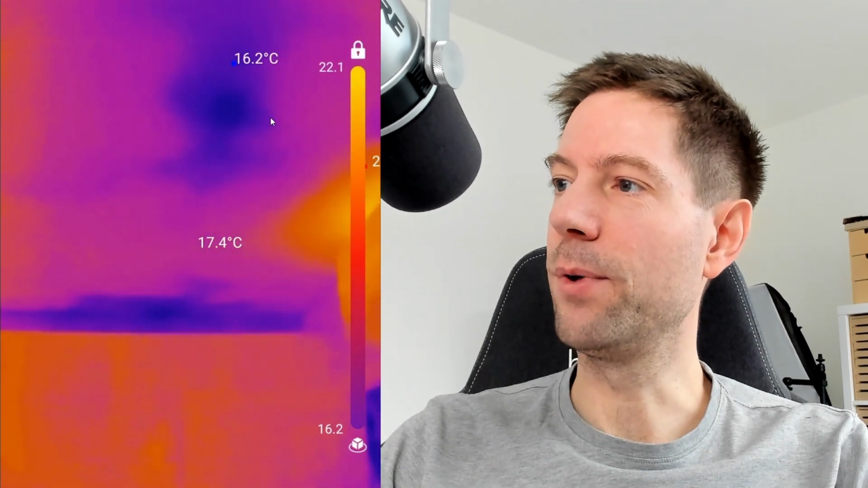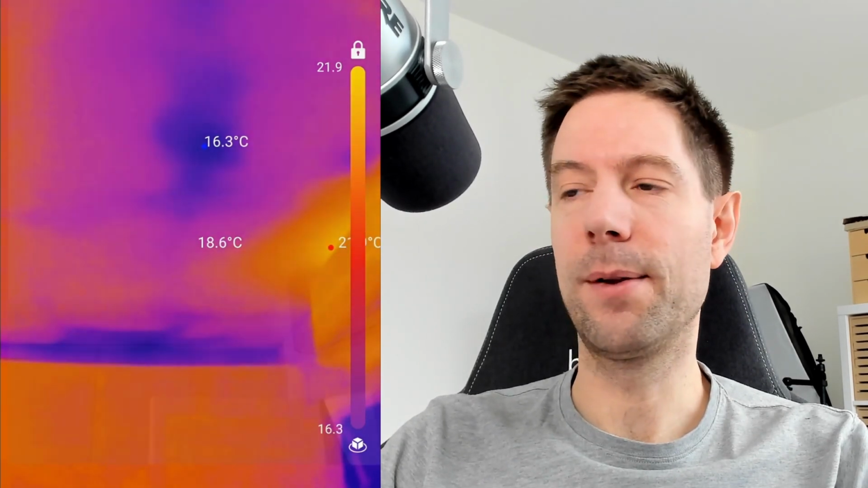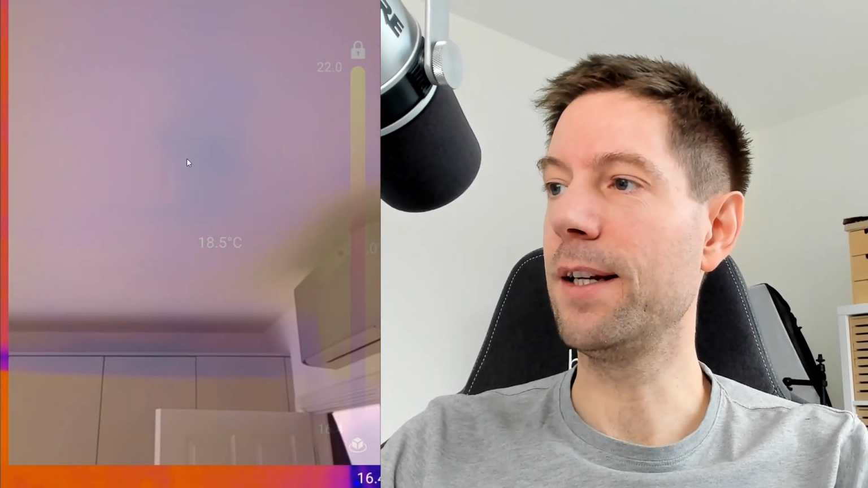So what I might do is go up there and have another peek. You can see it's a couple of degrees cooler, actually, look. You wouldn't see anything on a regular camera, but this thermal camera shows it up nicely. Going to go up, see if I can find any spots. There's another one there, look.